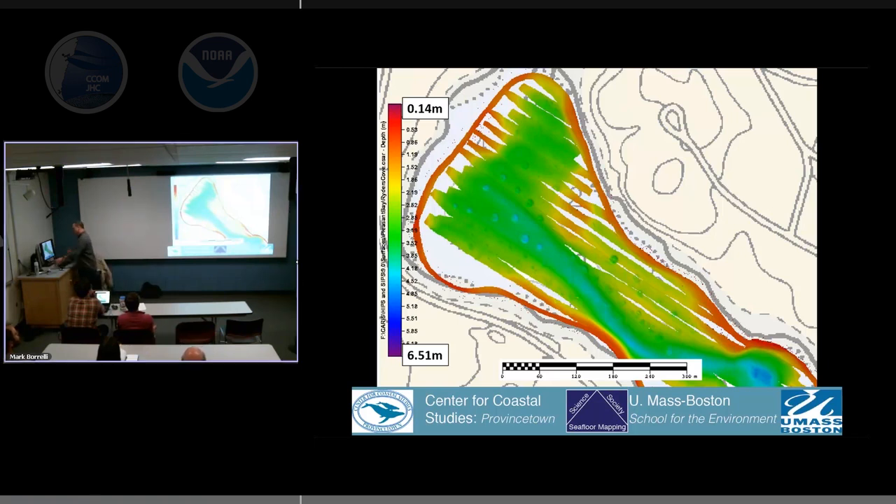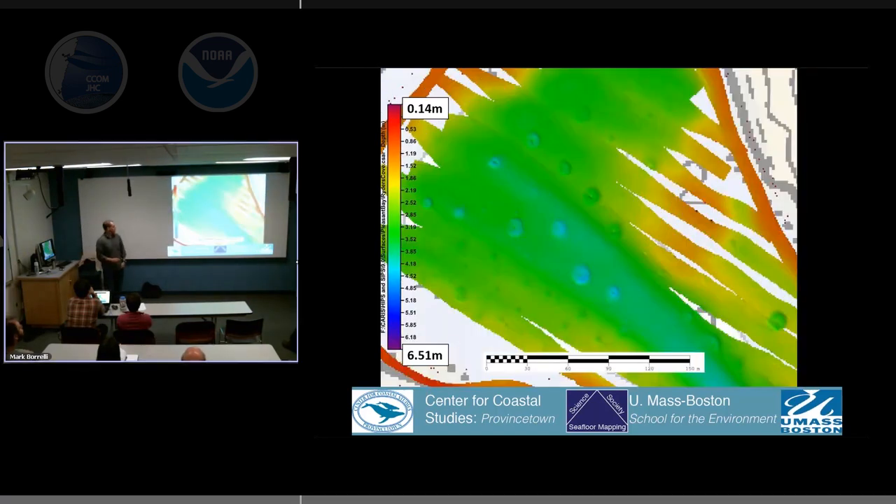For this particular project, we're just sort of getting the incidental bathymetry. We're mapping the side scan, whatever bathymetry we get. We're not trying to get 100% coverage. That's why it looks the way it does, because we're just making sure we get all the side scan. Just a little more detail.